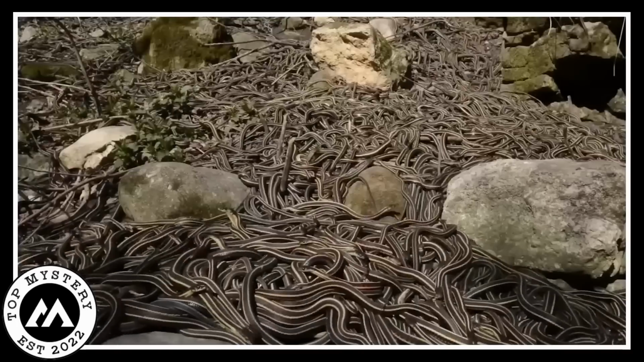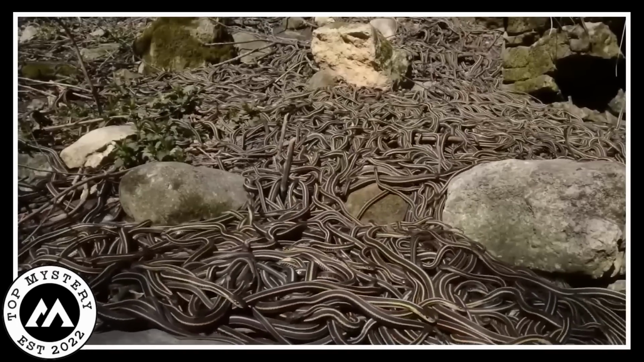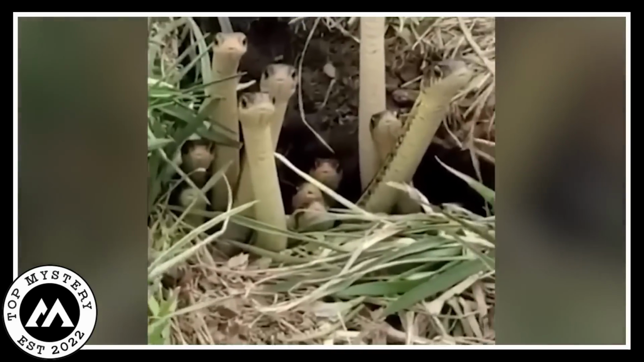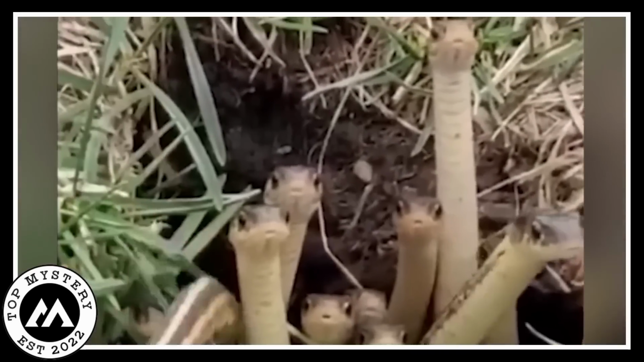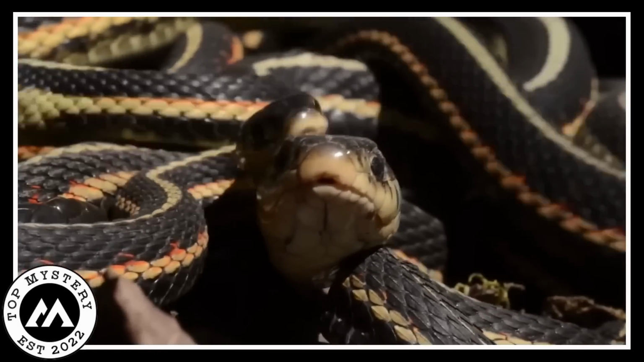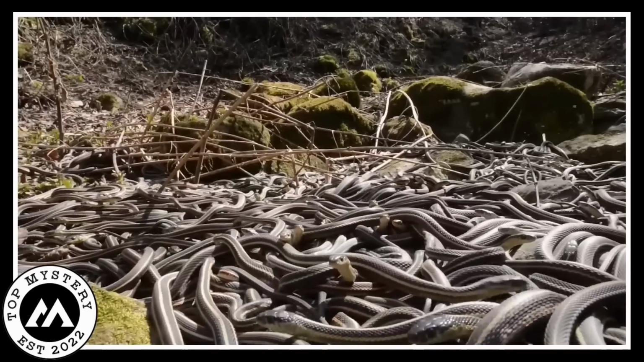Garter snakes. Imagine stumbling upon a trail cam video that's straight out of a snake horror movie. So you're watching, thinking, oh, cute mushrooms under the grass. But wait, plot twist. These mushrooms start blinking, and bam, they're not mushrooms, they're a snake party. Suddenly, the grass is a snake lounge, and there's no VIP section. It's all snakes, chilling like they own the place.